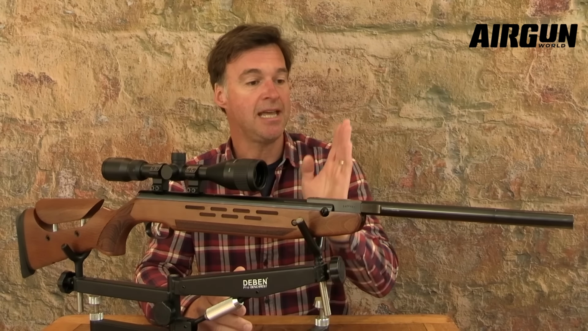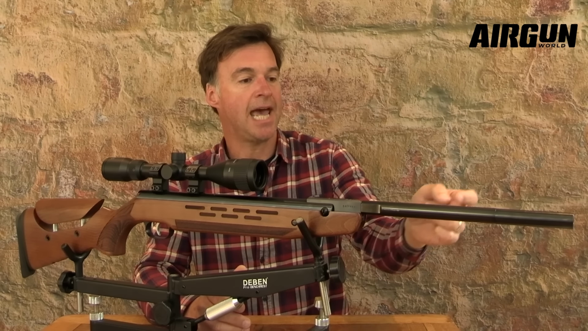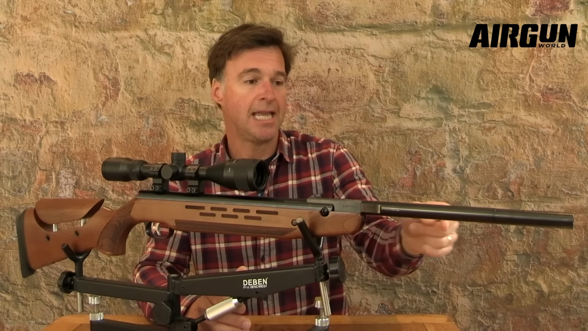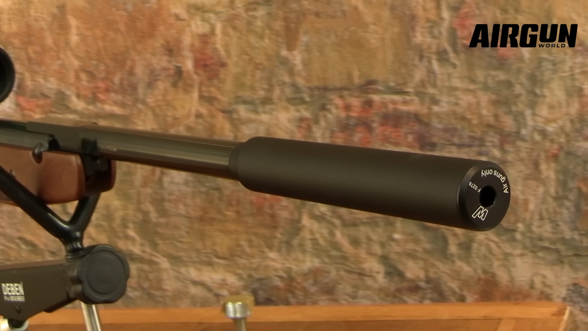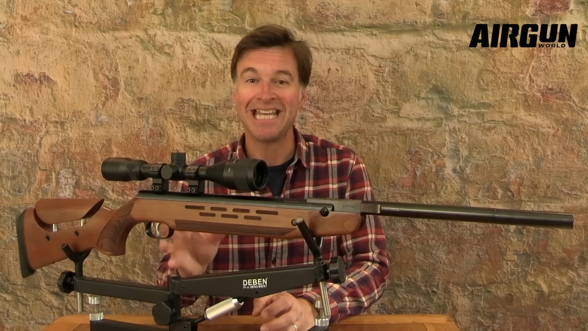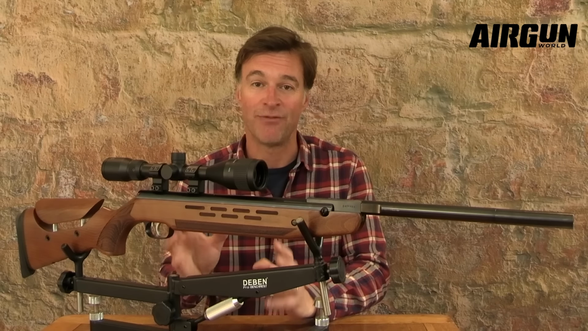Now, as you can see, the barrel is sleeved, and it also incorporates a screw-off weight to improve balance, and it also provides a little bit of sound suppression. Now, if you screw that barrel weight off, there's a 1/2-inch UNF thread for silencer attachment, and the Weihrauch silencer is pretty effective. Shot release is via Weihrauch's famous Record trigger unit, which is still setting the standard for trigger design decades after its initial development.